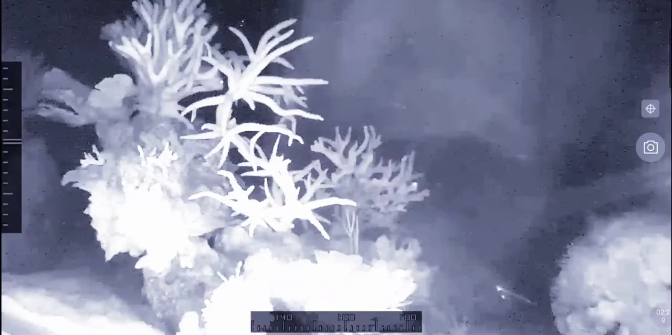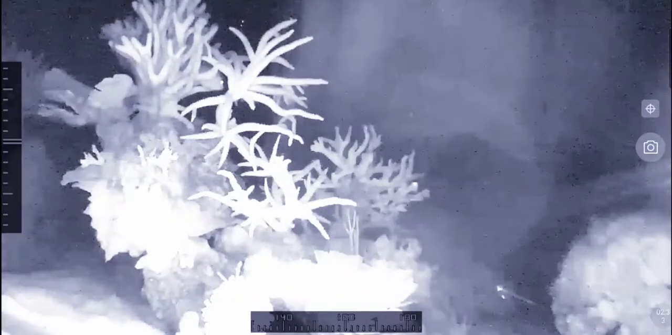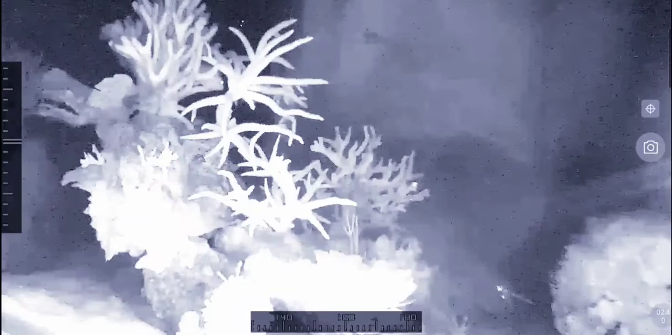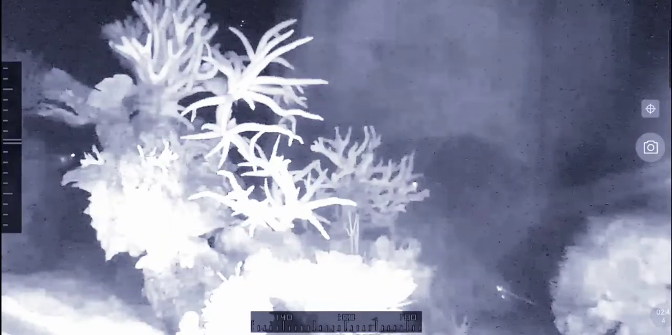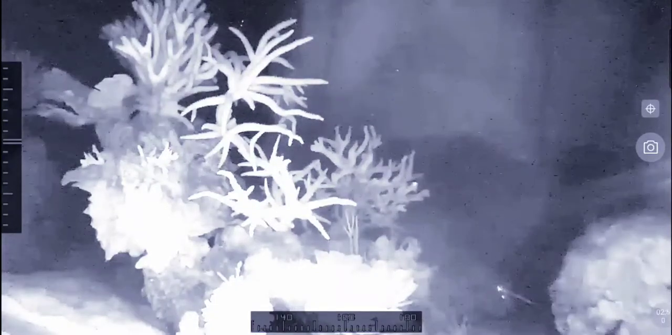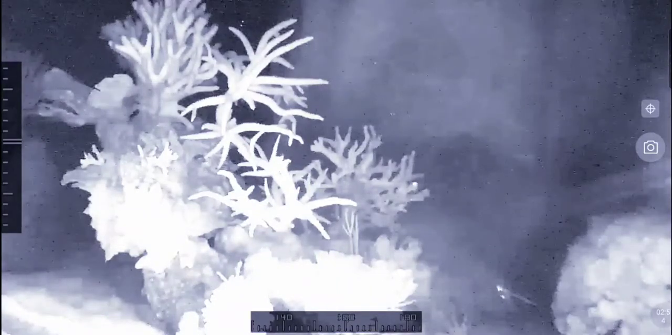It's funny how the corals look. They look bleached with infrared light. The light doesn't hit the back very well. You can see some shadows moving in the back, and they are the young cardinals, because the camera has some infrared light, and I don't think the fish can see it.